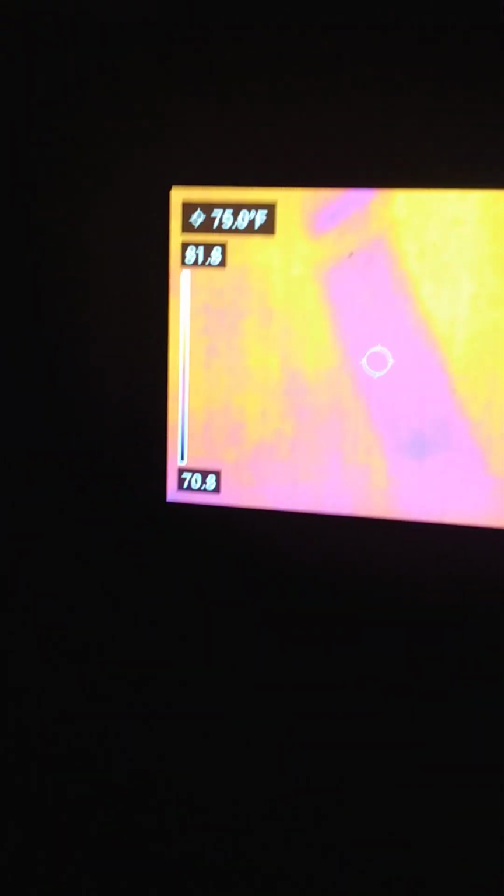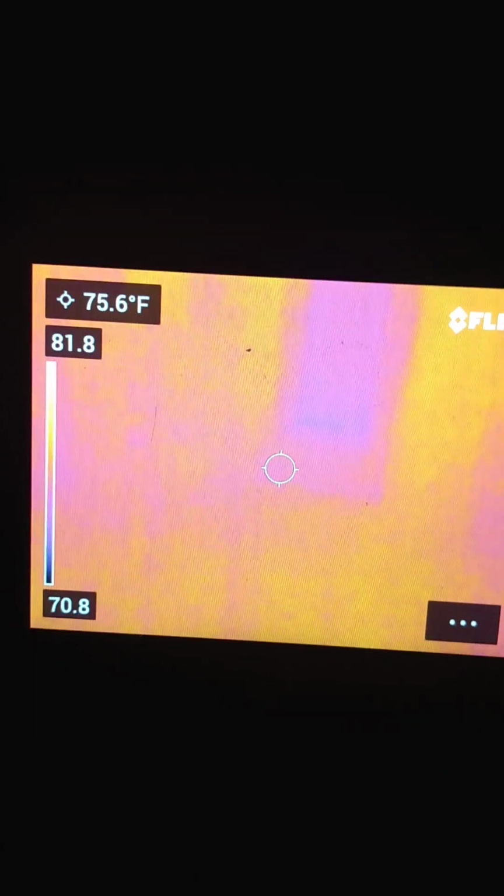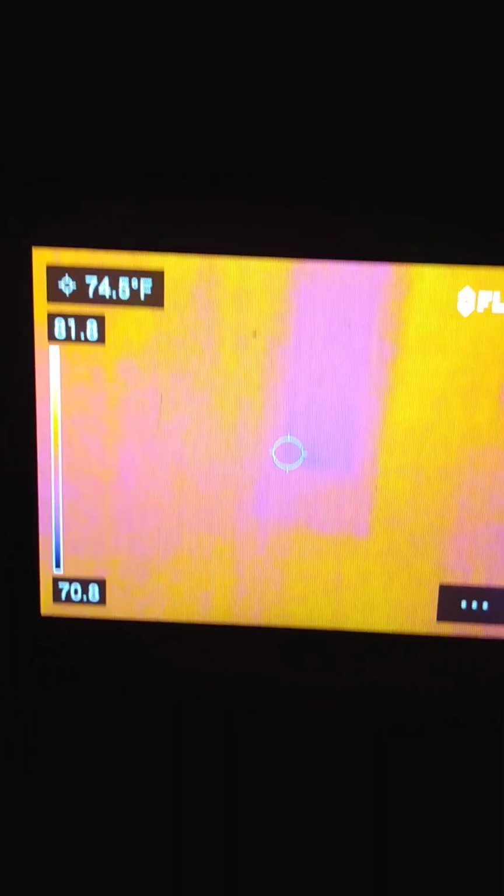Yeah. Let's see. Yeah, looks like a cold spot at the bottom of the door right there.